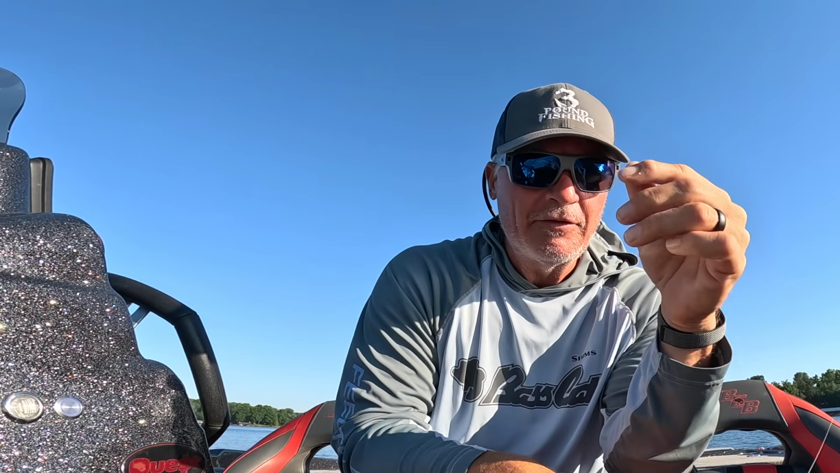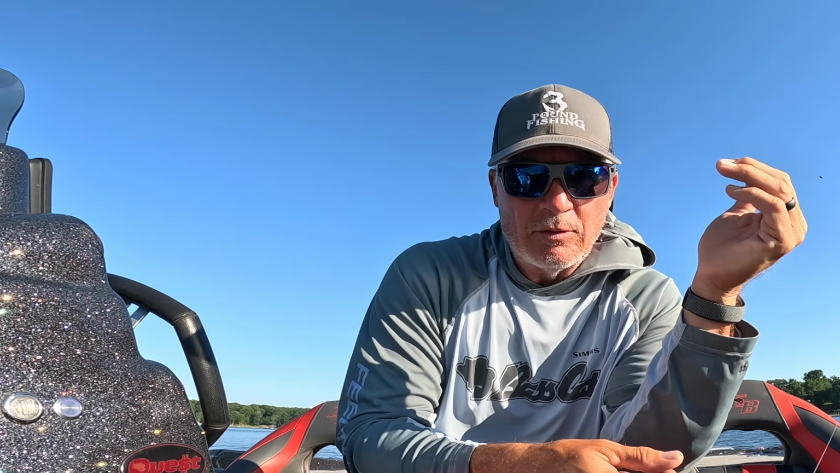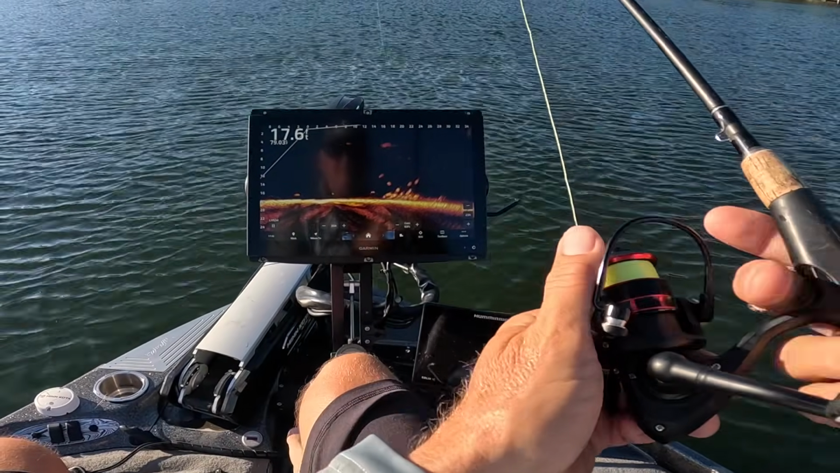Now, don't forget, a hair jig is going to fall faster. We've caught them with hair jigs, we've caught them with paddle tails, but I always remember that a hair jig is going to absorb the water, and so it is going to fall much faster than a plastic where it's, you know, pushing the water away. So, great fish right there. Ooh, baby. There's some fish down there.